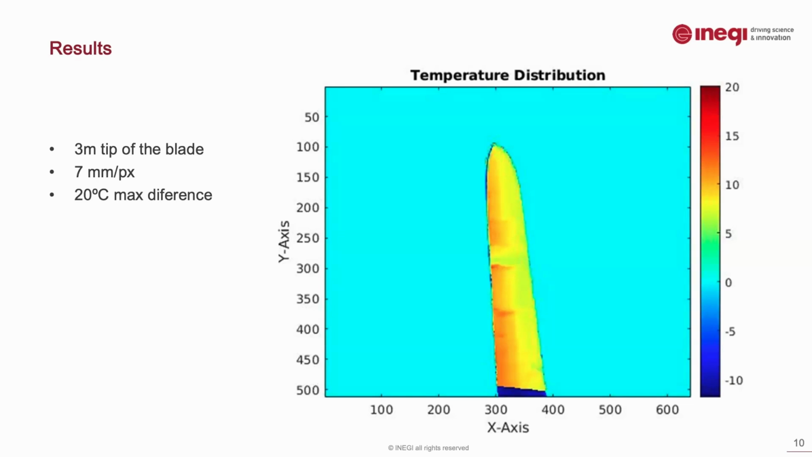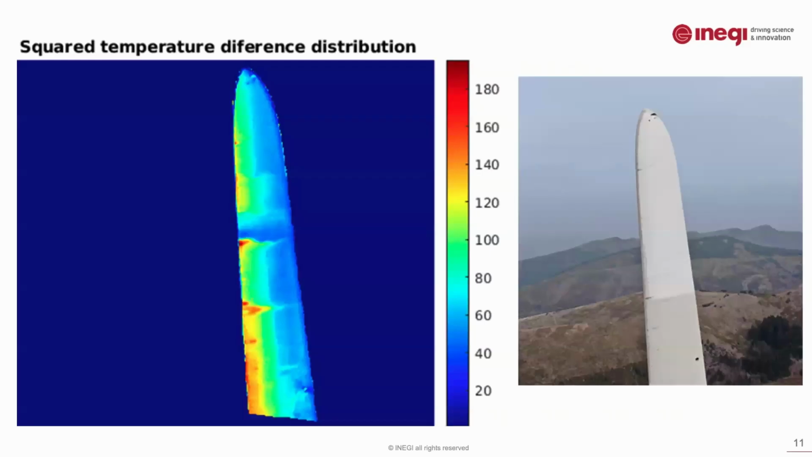As I stated, this is the 3-meter part of the tip, and although we can start to see some differences in other parts that could show some defects, we performed a square temperature difference that allowed us to much better visualize possible defects. So this blade is not a typical blade because it has an extension glued to it. This blade was running for 15 years. 5 years ago, a 1.5 meter extension was inserted.